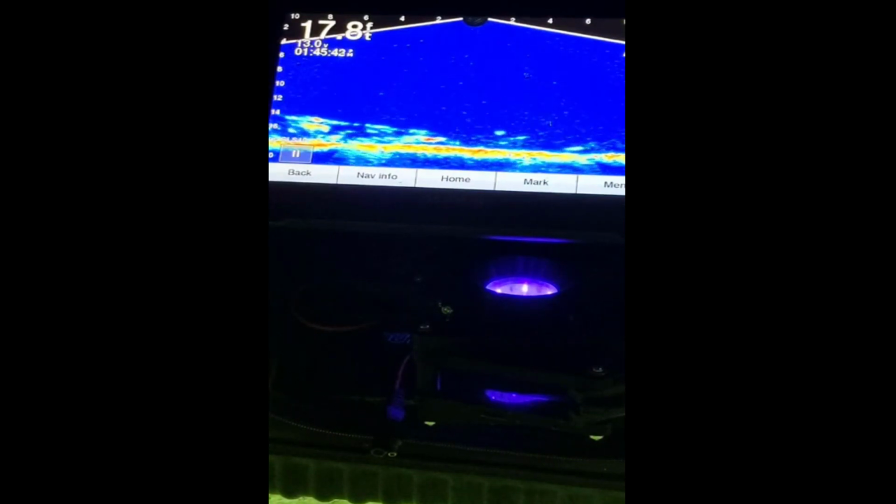There's my jig going up and down. You've got a fish cruising in from the right. He's coming in quick too. See if he comes up to my jig. Disappeared. That would have been perfect though.